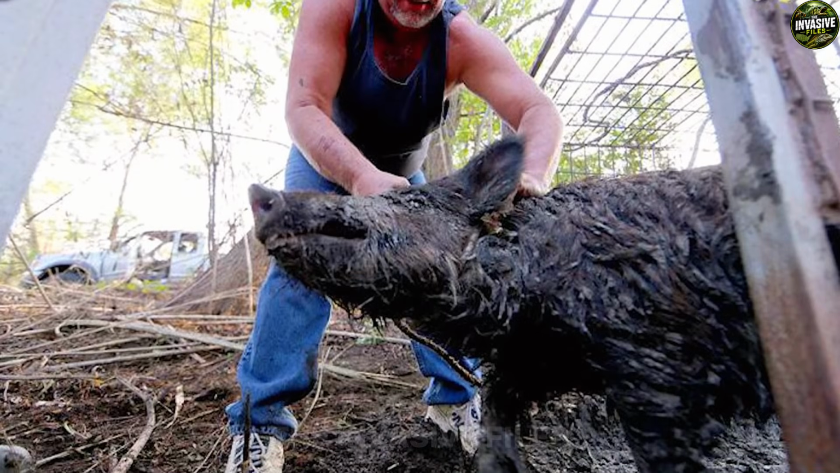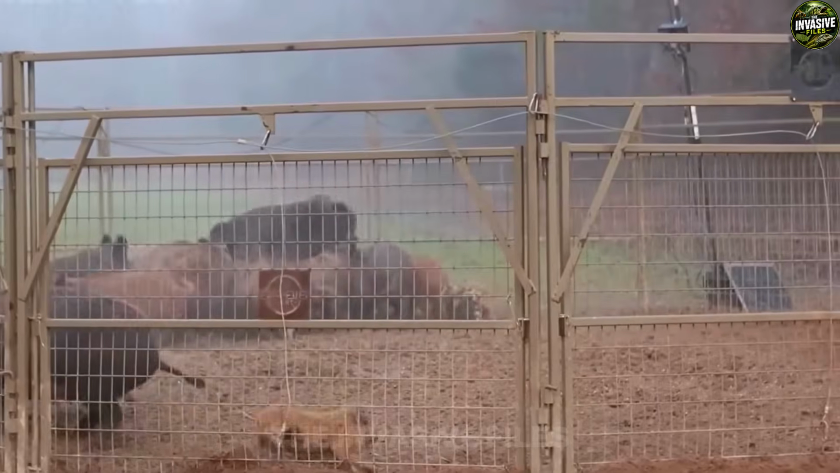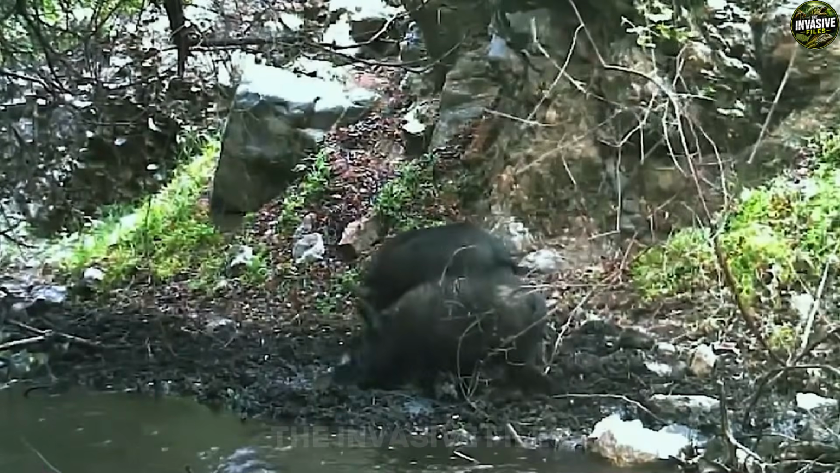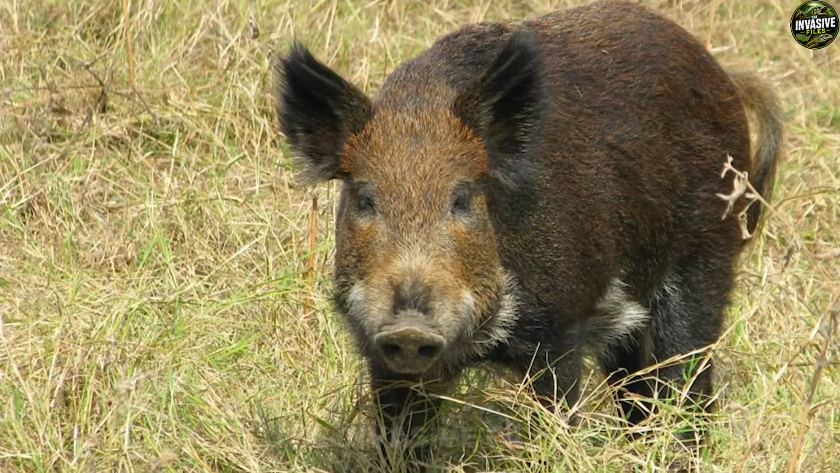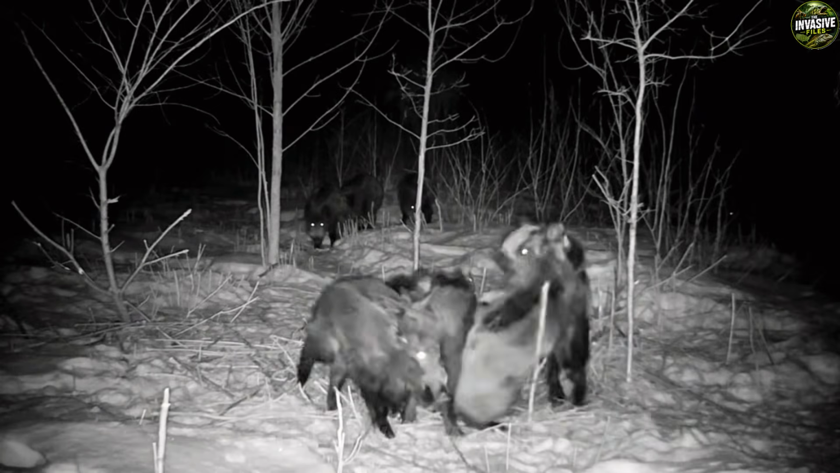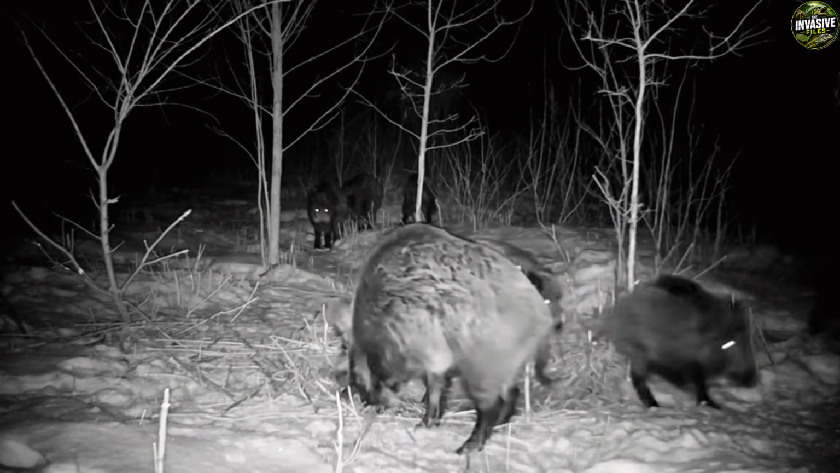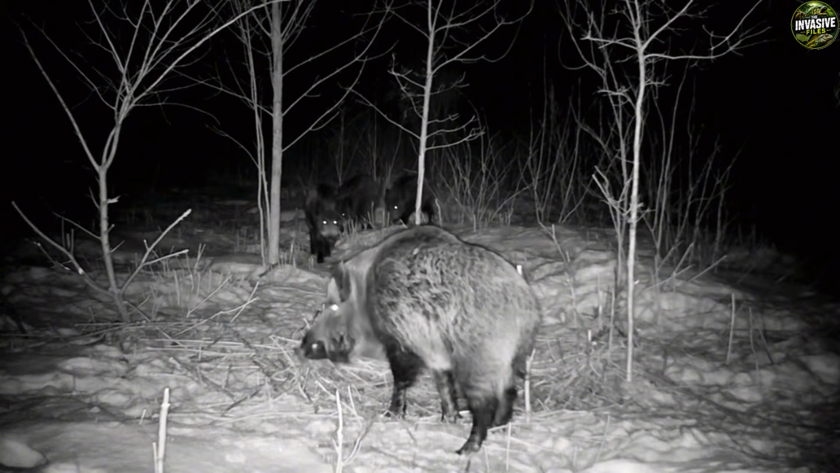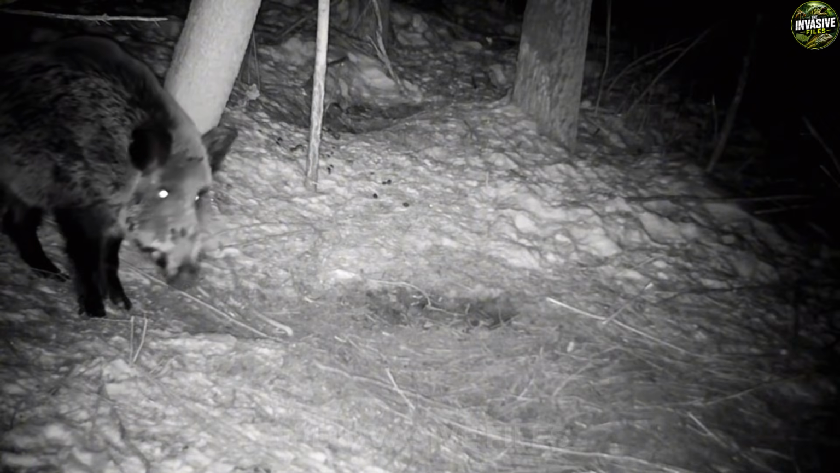You cannot relocate a sow to another county. You cannot sell her alive to an unapproved buyer. And you cannot turn her loose under any circumstances. Once a sow enters a trap, her journey ends right there. Releasing a female back into the wild is treated as a major environmental crime, because dropping just one breeding female back into the brush is like throwing gasoline onto a forest fire.